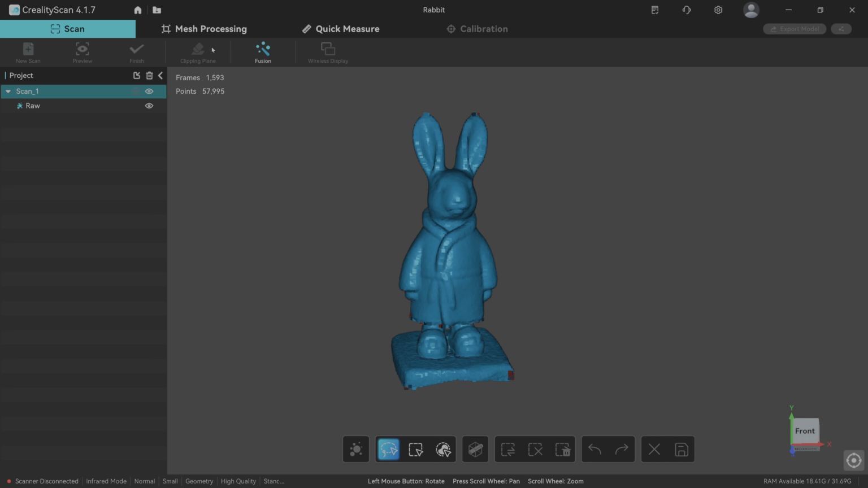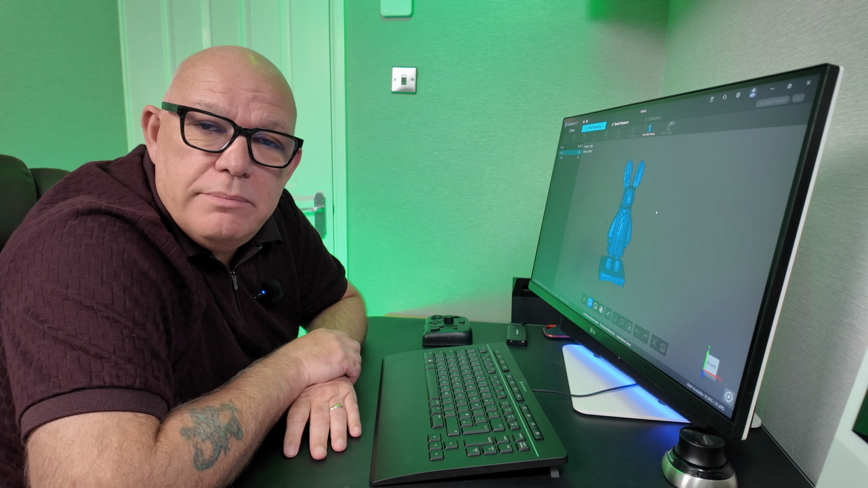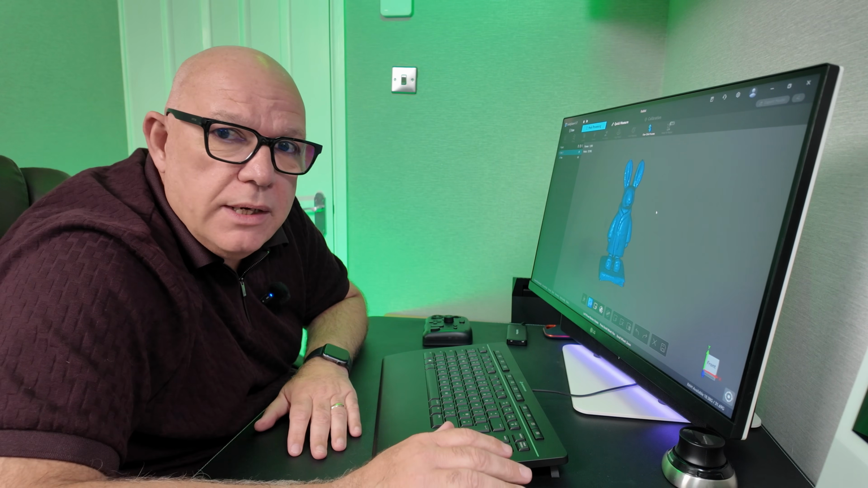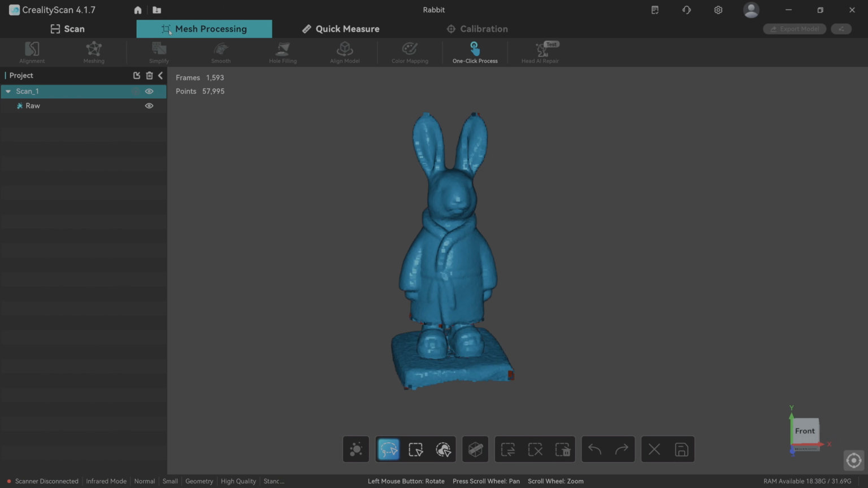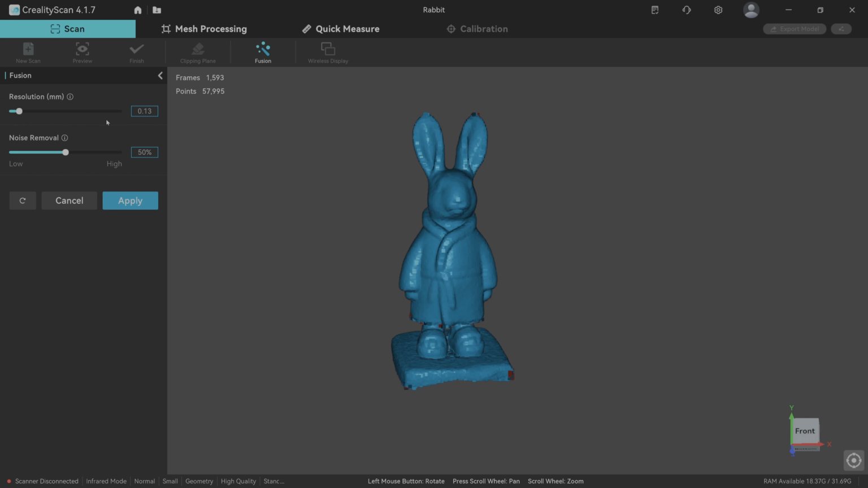So at this part of the last tutorial, I told you to go to meshing and I told you to go to one-click process. So that basically fused it, meshed it, and then applied the colour processing so you could get like a picture on the outside. But we don't want to do that on this occasion. We want to do it all manually. So instead of going to meshing, we stay on the scan tab at the top here and we click on fusion. Now then, as I say, it's like a solar system of stars.